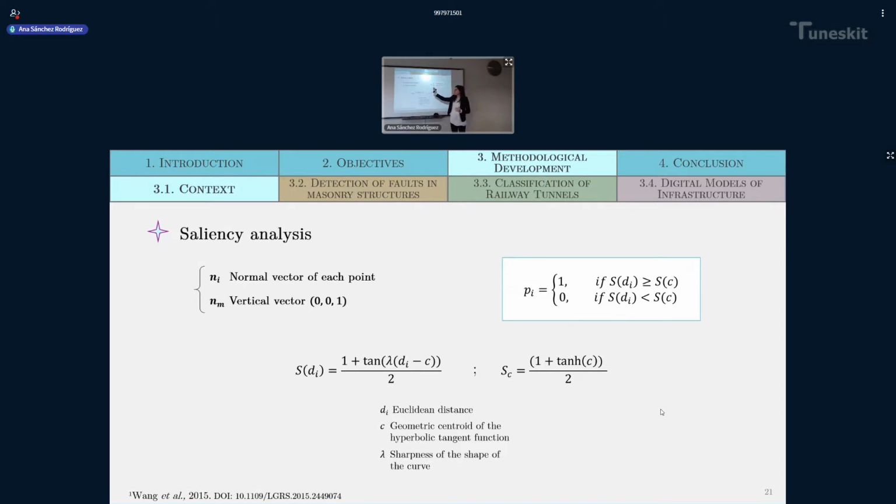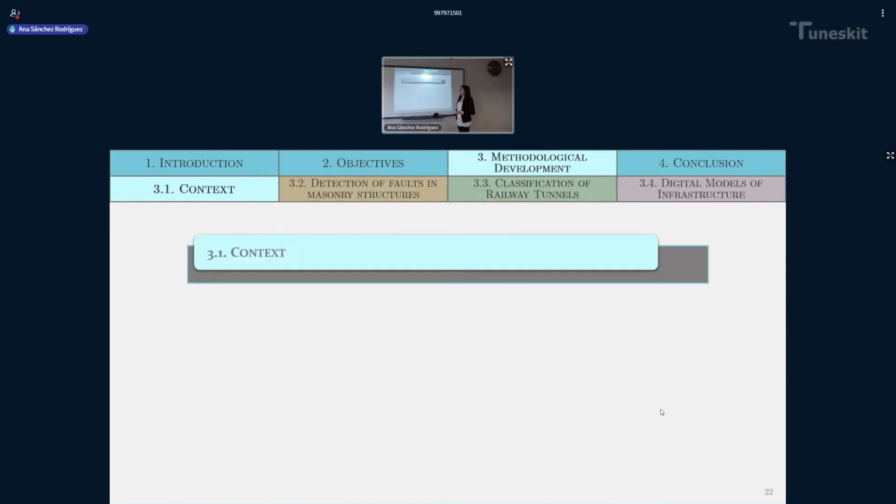Well, the distance between the normal vector of each point and the vertical vector (0, 0, 1) is measured, and that distance is projected into the hyperbolic tangent function space. And with that, we obtained a saliency map that allows us to classify points regarding their saliency. With that, we obtained the ground points classified. And with that, we end the first subsection of the 3rd chapter of this presentation.